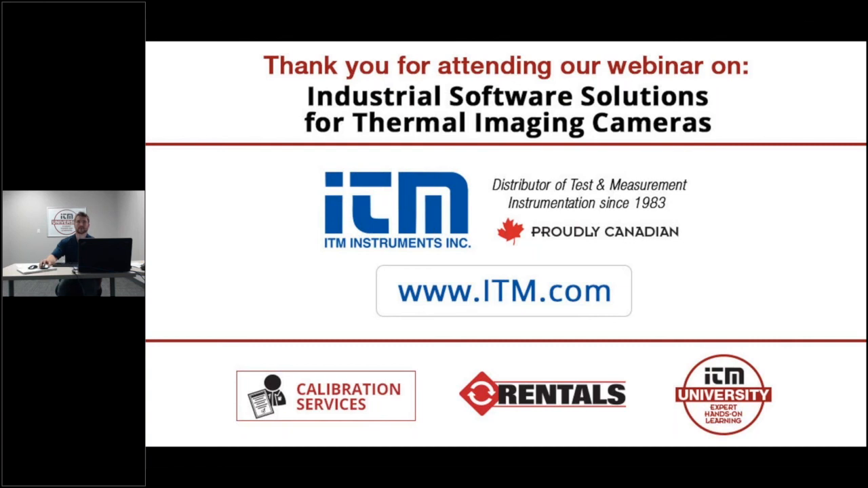Is it possible to transfer reports between a mobile device and a PC for Thermal Studio? If you created a PDF report in FLIR Tools Mobile and you want to bring it to Thermal Studio, remember it is a PDF, so it is locked. So unfortunately, no, it cannot be opened and edited. It doesn't work that way. Okay, yeah, understood. That makes sense.